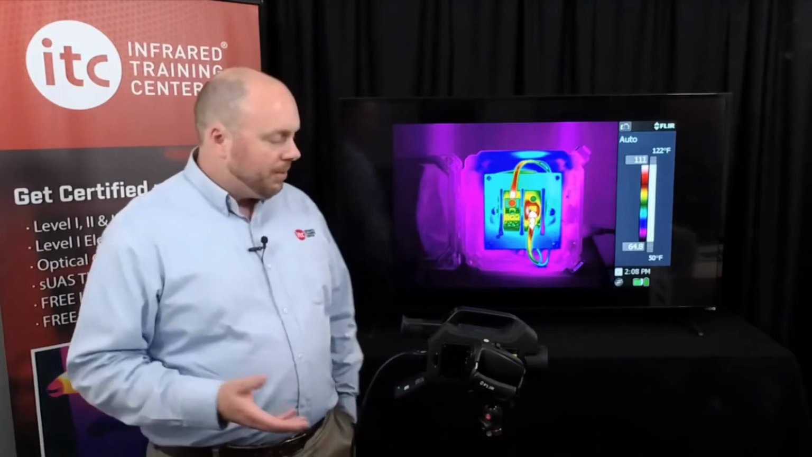Now, the GF series thermal imager is set up a little bit differently from your standard handheld thermography camera in that it has 9 smaller temperature ranges built into it, and they're divided up between -4 to 662 Fahrenheit or -20 to 350 Celsius. Now, what you do is choose a suitable range for your target and environment, and then work within that range, adjusting the span and level as necessary to get the best thermal contrast. We'll have more on that here in a moment.